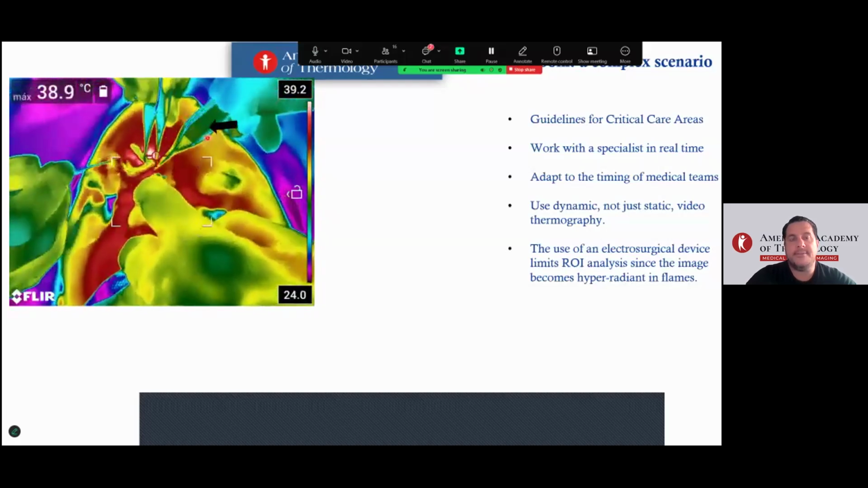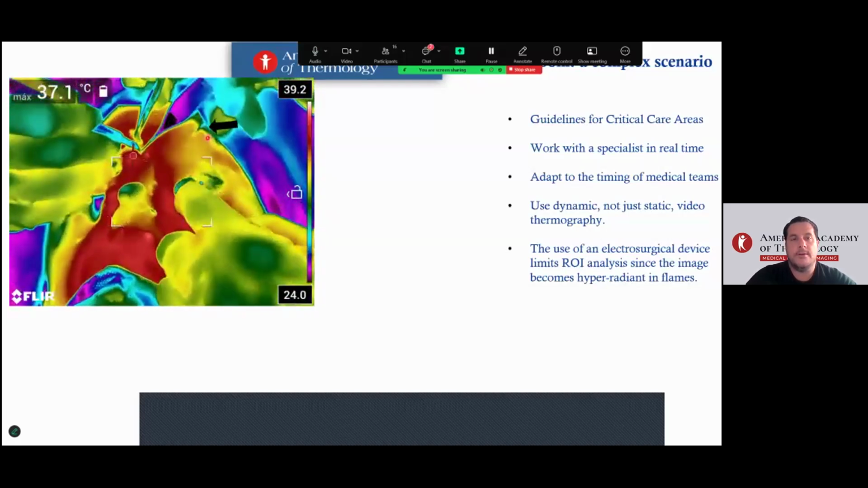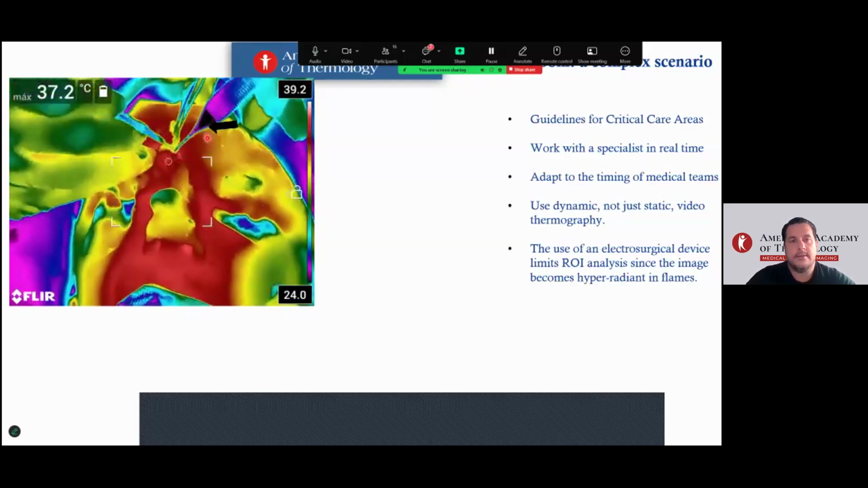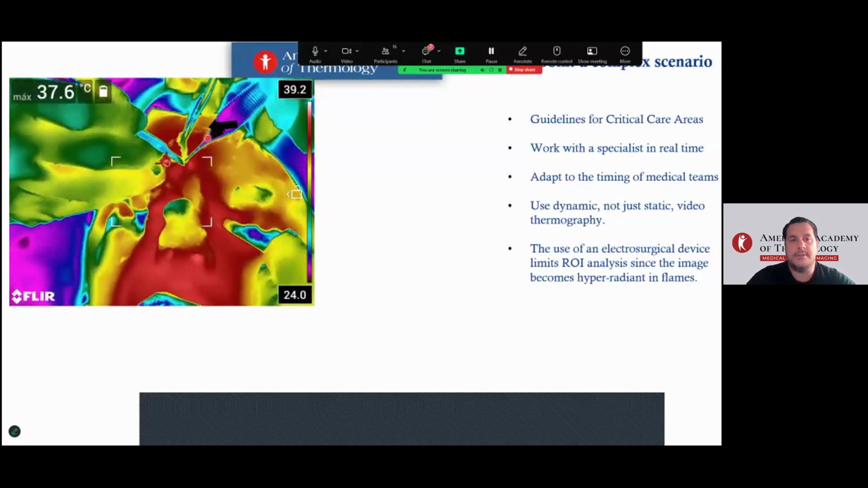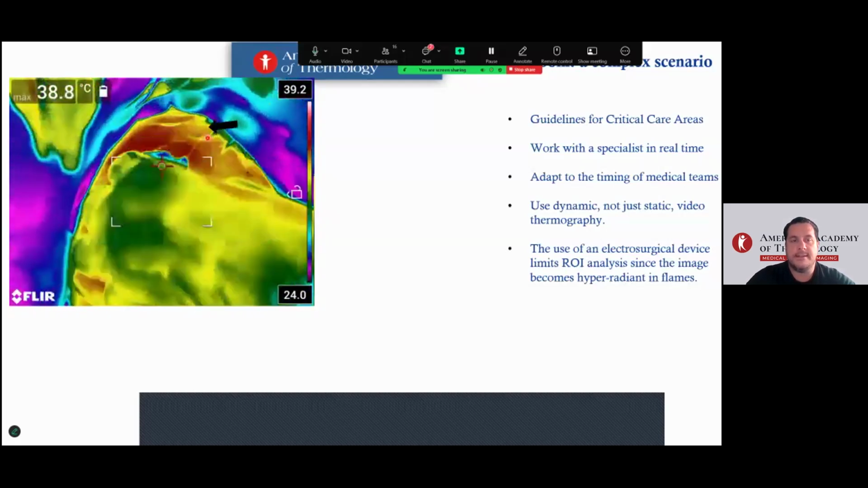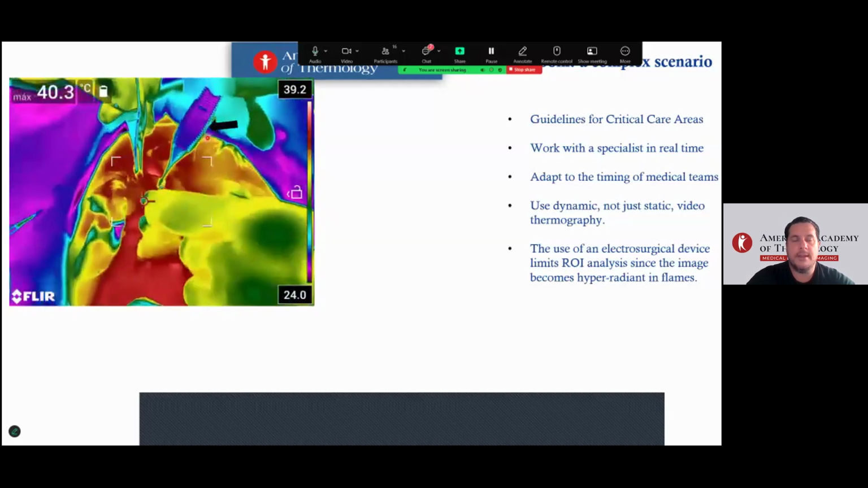This is a pit bull bite, from a pit bull on the face of a child, and it needs reconstructive surgery. It is a fantastic use case for thermography inside the operating rooms.